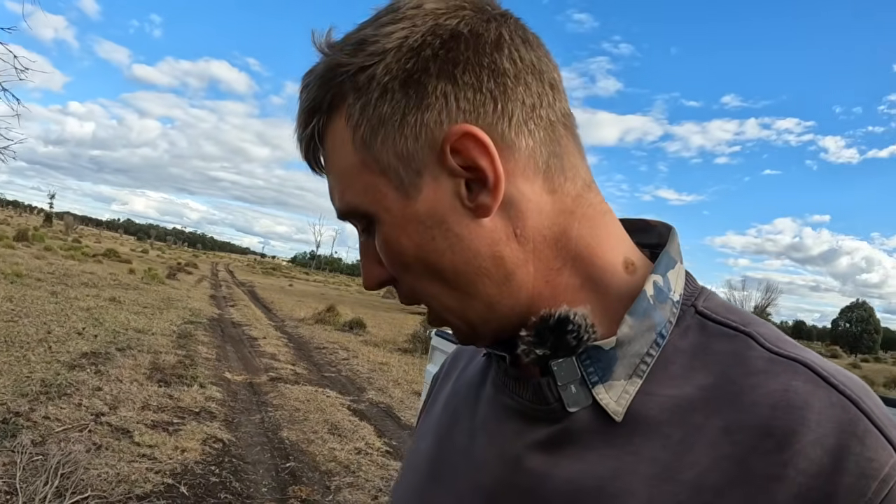the ground's all pretty wet, so I'm just coming around here pulling all the traps up. There's been nothing. Checked all the traps, there's been nothing today, last night, so haven't seen any sign around since I shot that other dog.